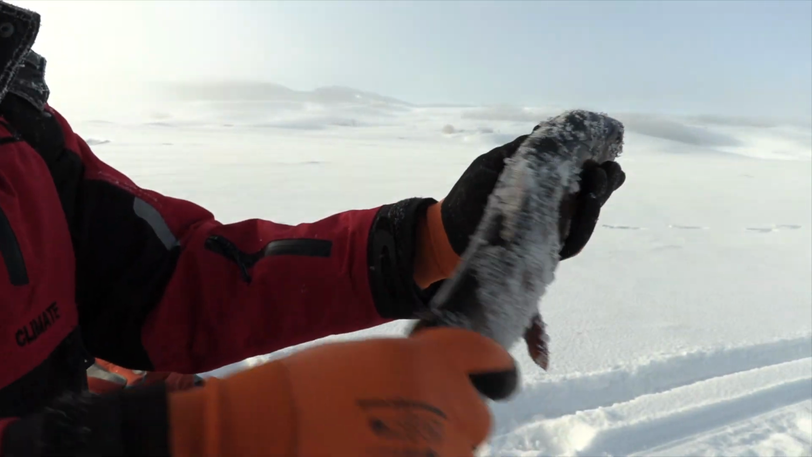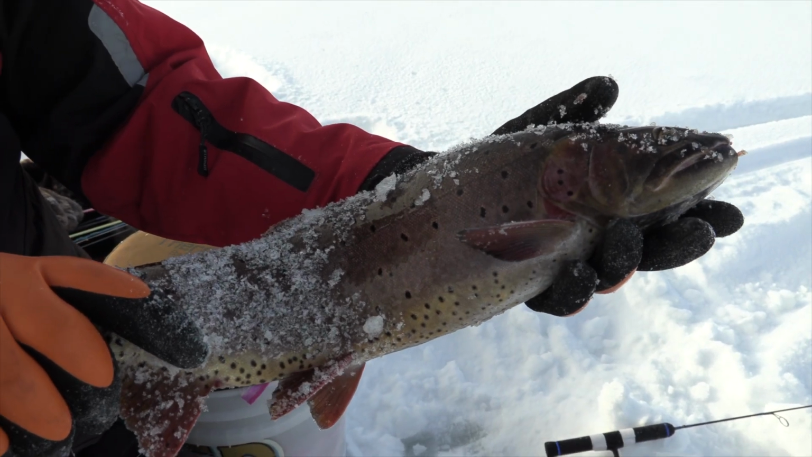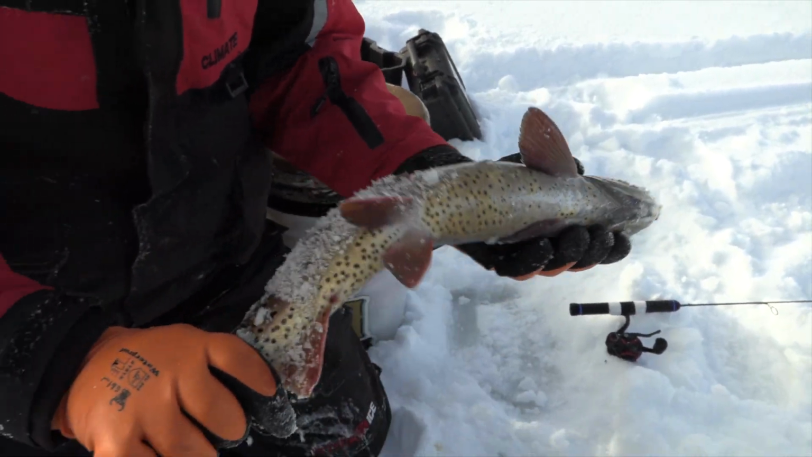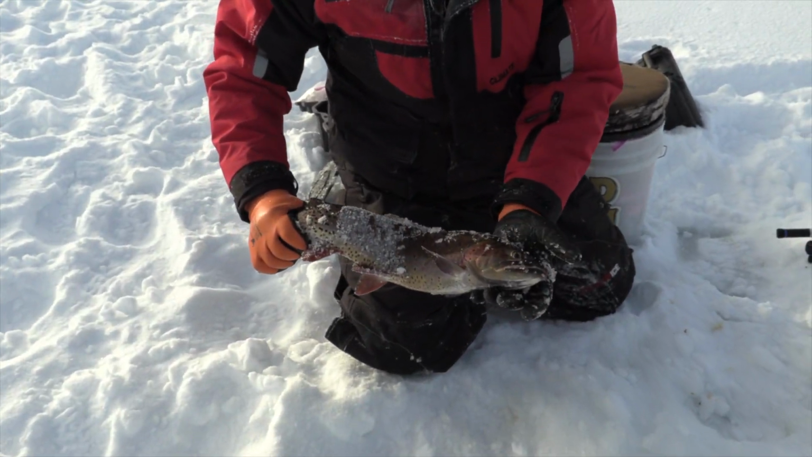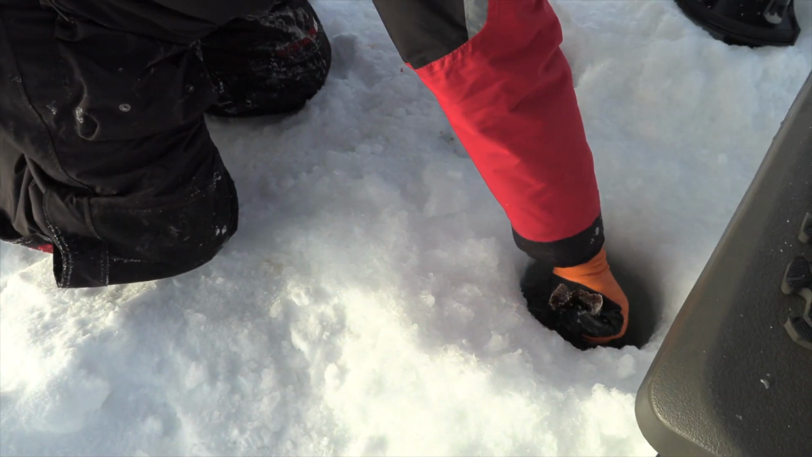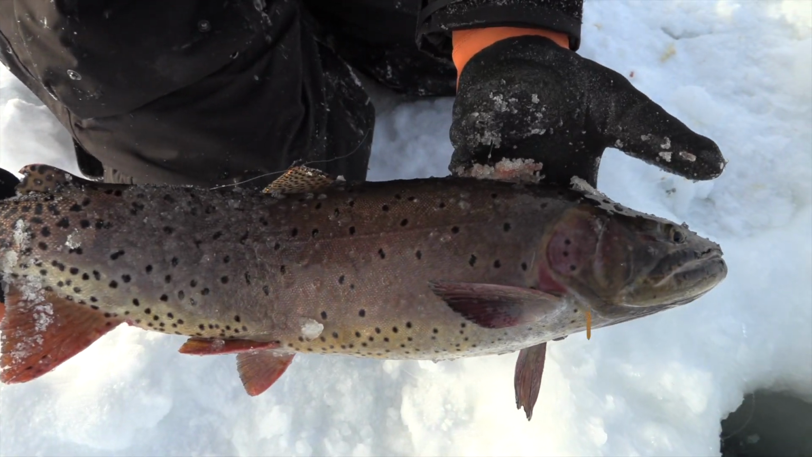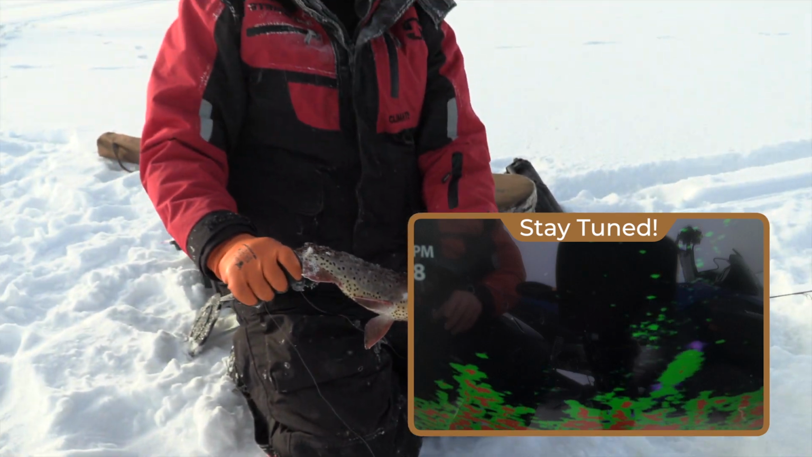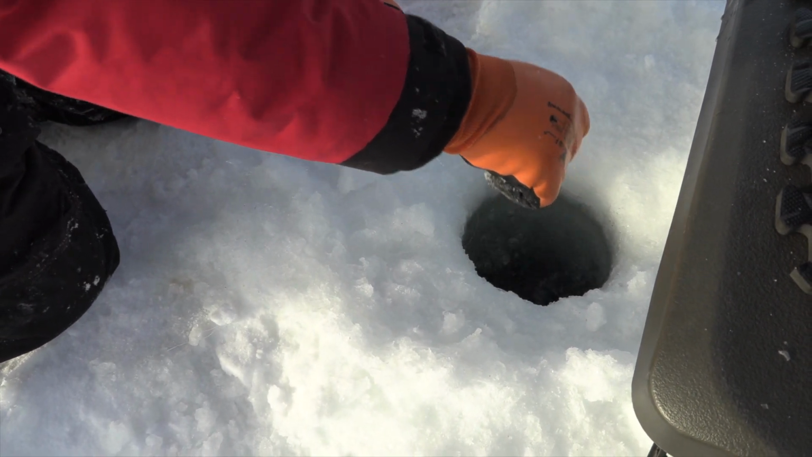Look at that fish. That's a gorgeous fish right there. You know, he's 20, 21, but he's a solid 3 pounds. I'll dip him real quick so you can see the colors on him. Look at that. Gorgeous fish. On broken line, I caught my line and hand lined it in. Oh my gosh, we'll put him back, let him go.